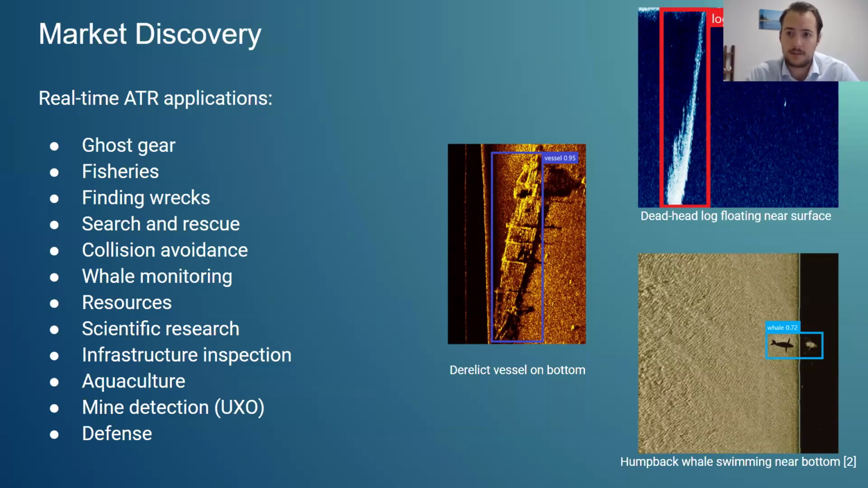Collision avoidance. So in BC here, we have tons of deadhead logs in the water, which is basically just floating logs. Sometimes these logs can get saturated with water.